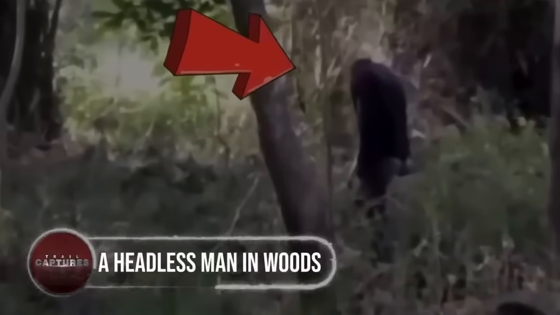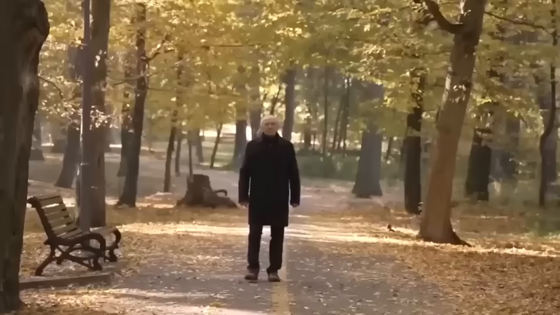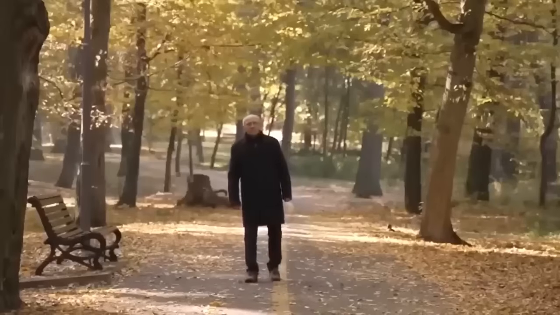A headless man in woods. During the serene scenery, an old man wanders at a slow and relaxed pace, but there's a spine-chilling twist. He appears to be without a head. Unsettling, right? But that's not all. This enigmatic figure seems to be carrying something in his hand, shrouded in mystery.